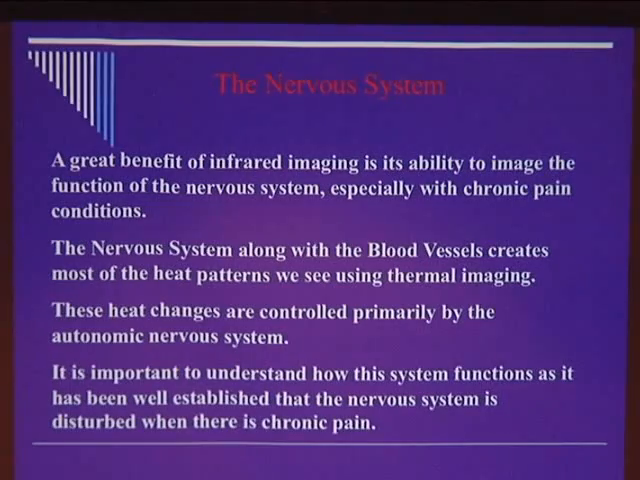I can take this piece of information, and armed with it, I can convince people, doctors, insurance companies, lawyers, whatever it has to be, that I'm actually going in the right path treating this patient. I'm not treating anybody with infrared. I'm using this as a diagnostic tool.